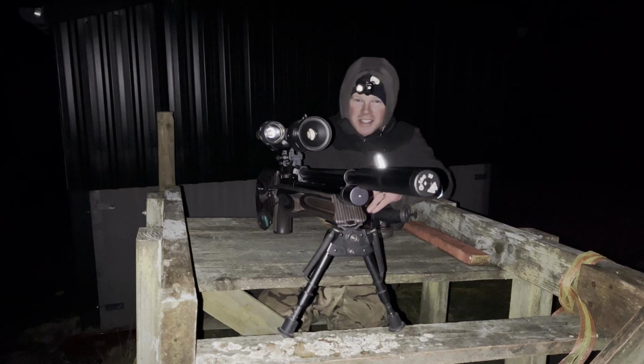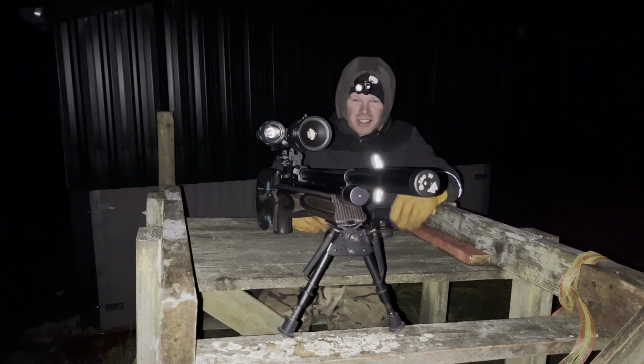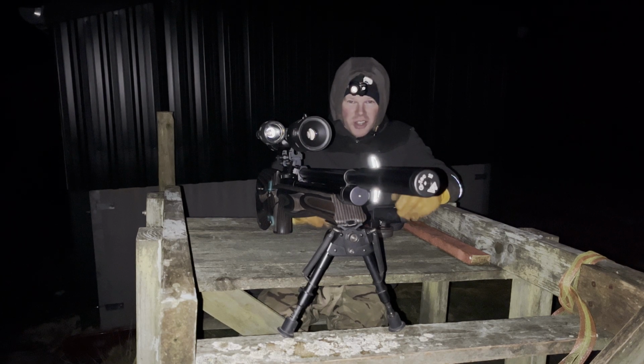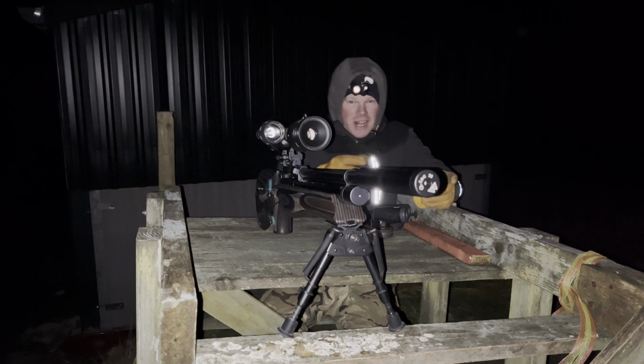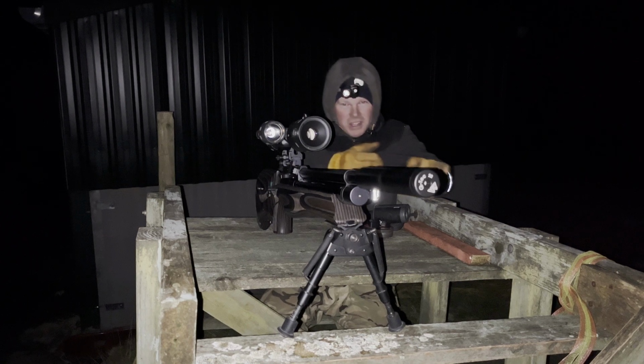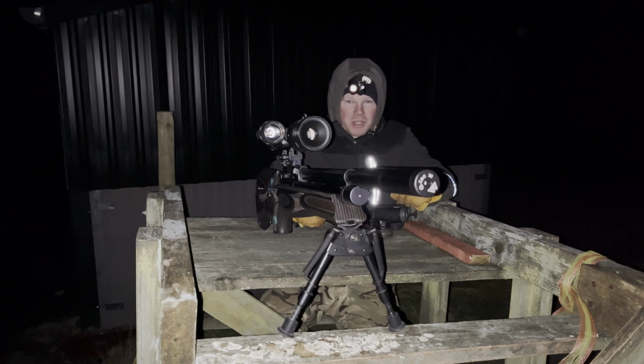I love that you can see where the pellet's going. You can see on the camera, if it's recorded, exactly when I've taken the shot, because you can see the pellet flying. And you can sort of tell when I'm reloading, because I'm moving the gun naturally to the right as I'm cocking the gun. But I'm gradually getting used to some of the features on it. Really pleased with it so far.